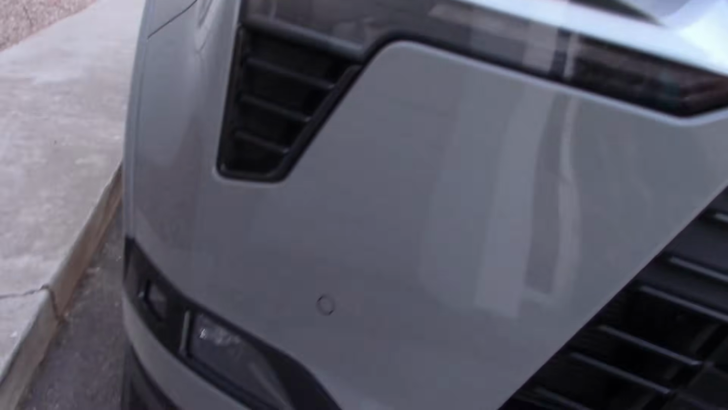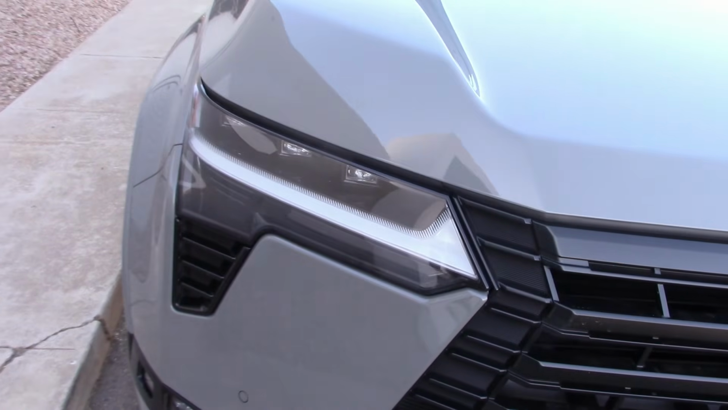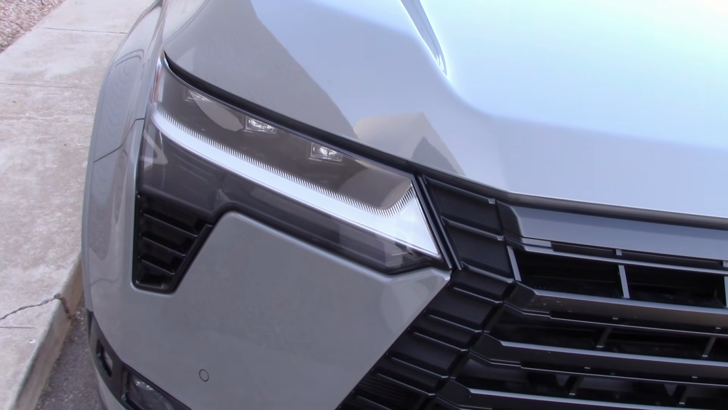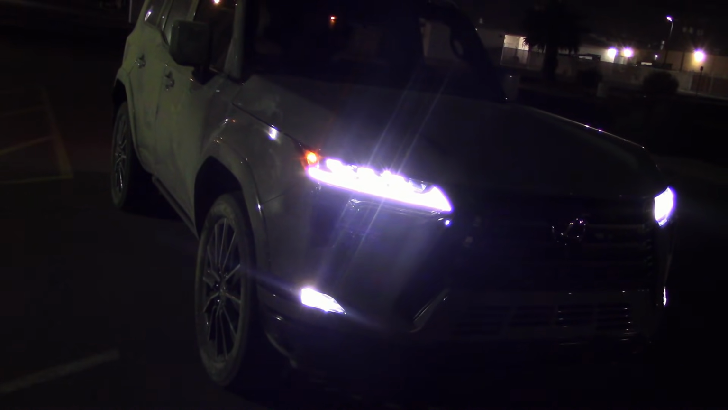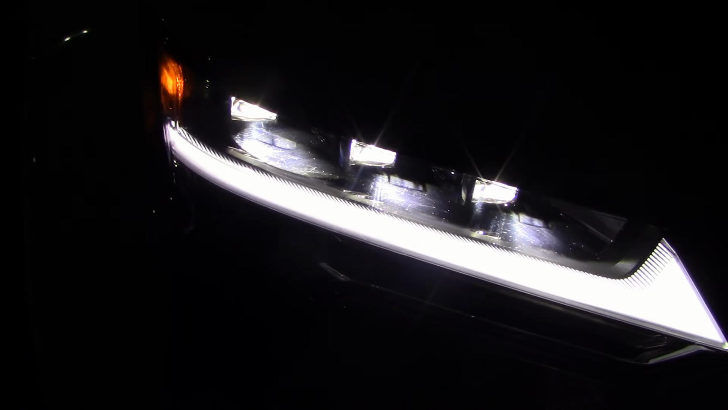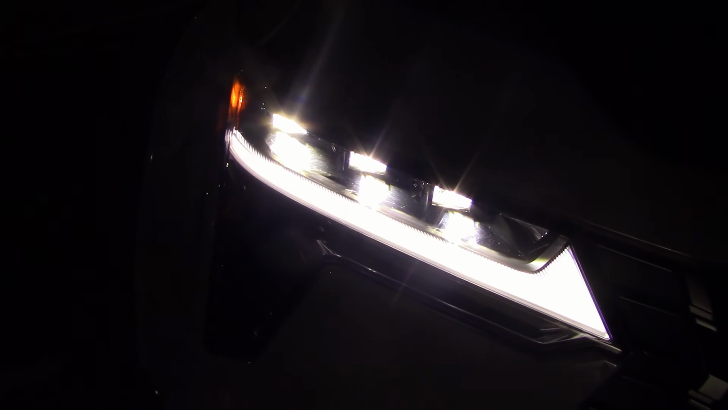3 on top and some lights on the bottom. So let's take it out and see what happens. Alright, it's dark enough. Let's see how these headlights do. And I see we have all 3 bulbs lit on low beam. 1, 2, 3. And turn the brights on, and still only 3, just brighter. I guess that's how it works.